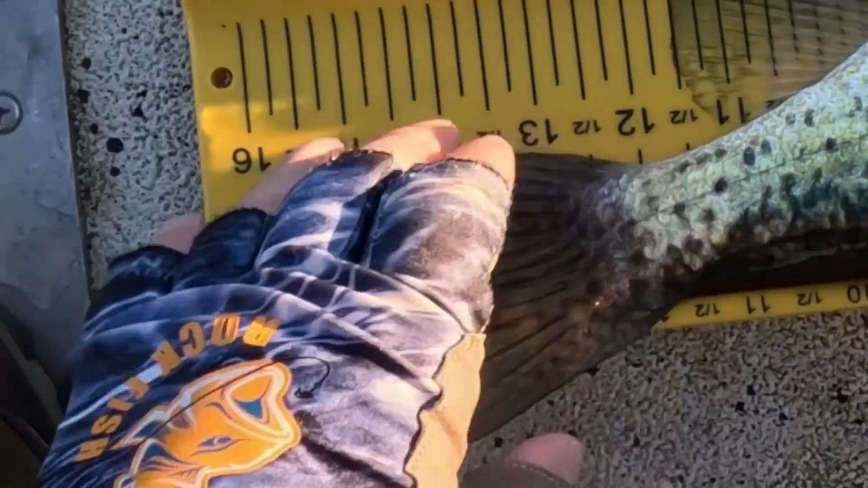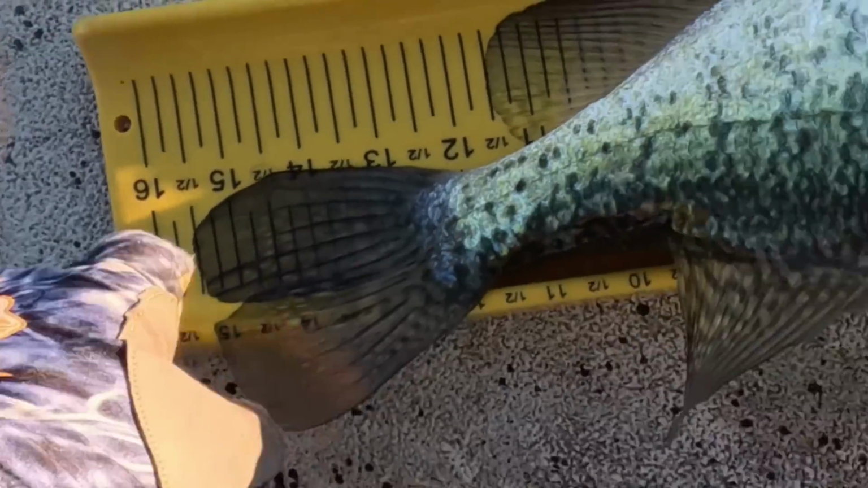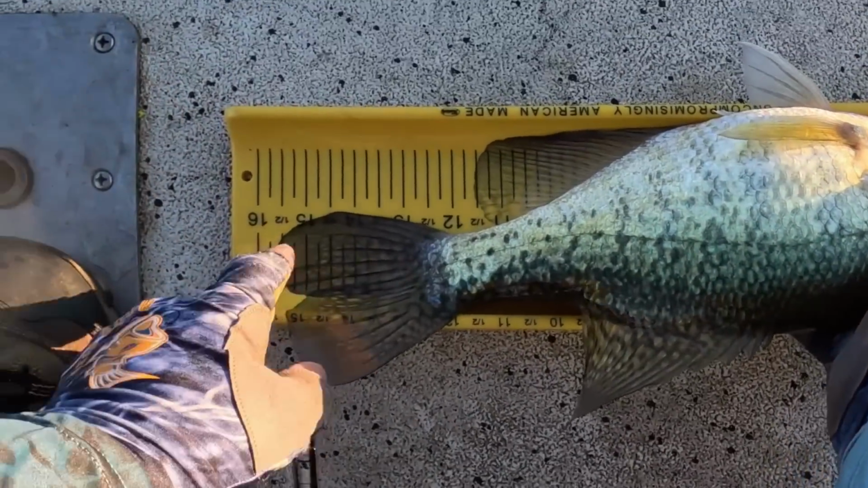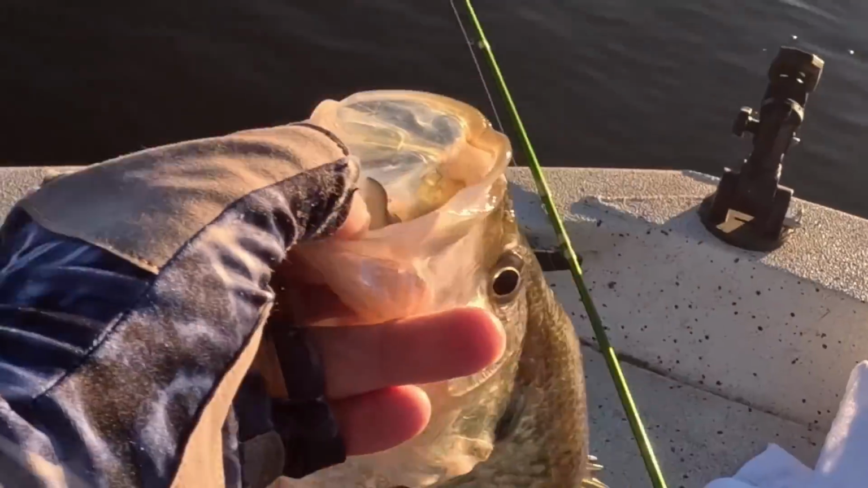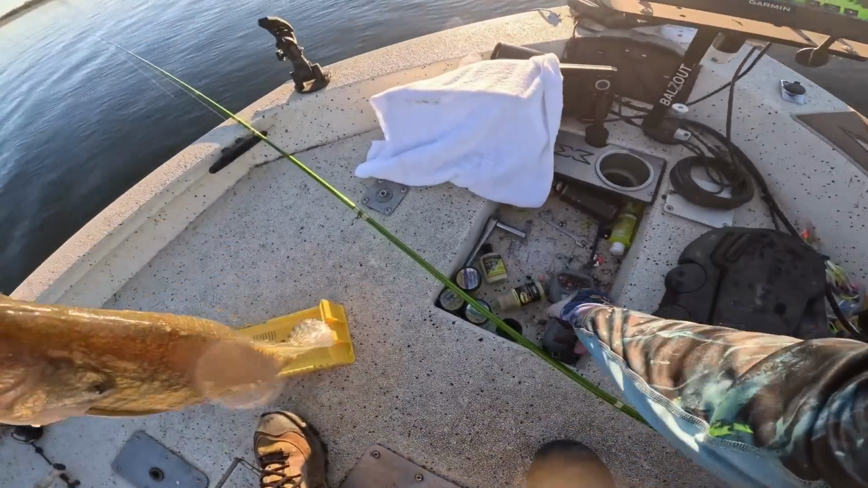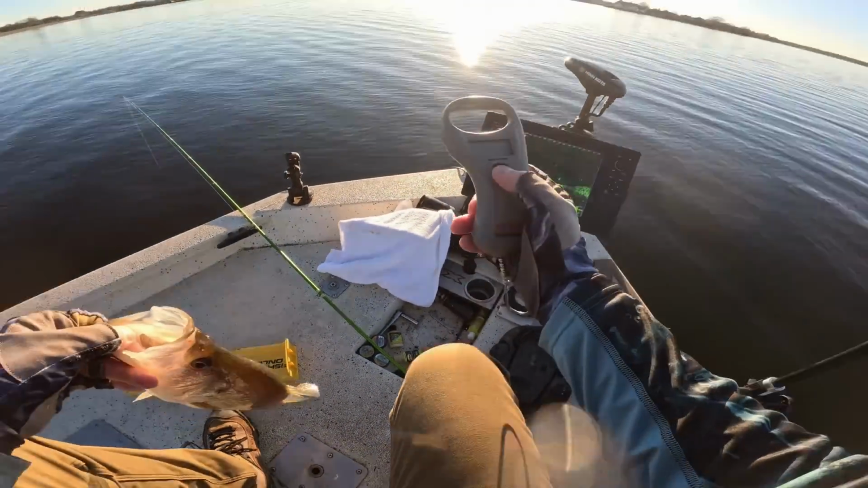That's 15.5 inches. Nose is right up against there. 15.5 inch. White crappie. Look at the mouth on it. Let's measure this big girl right here.